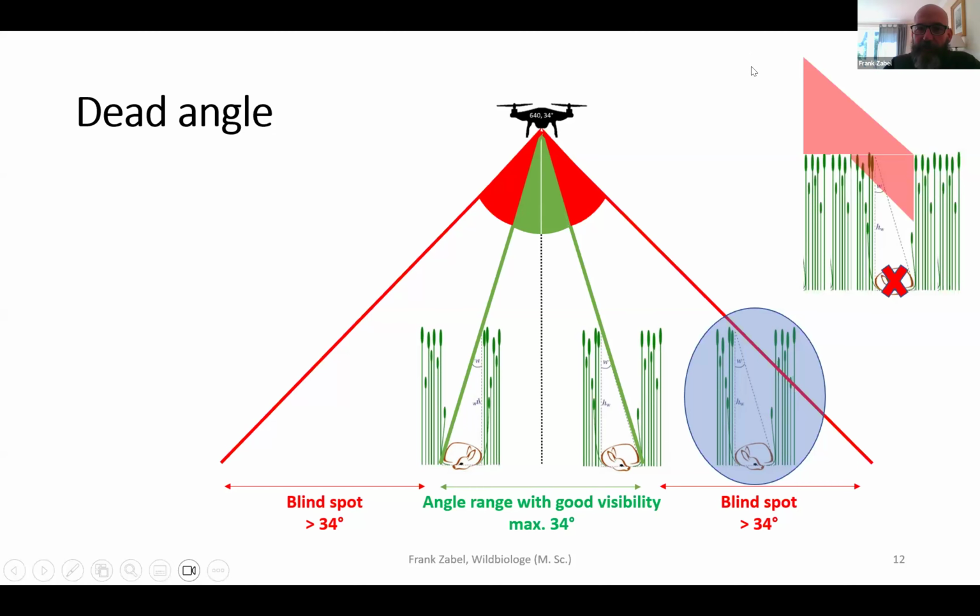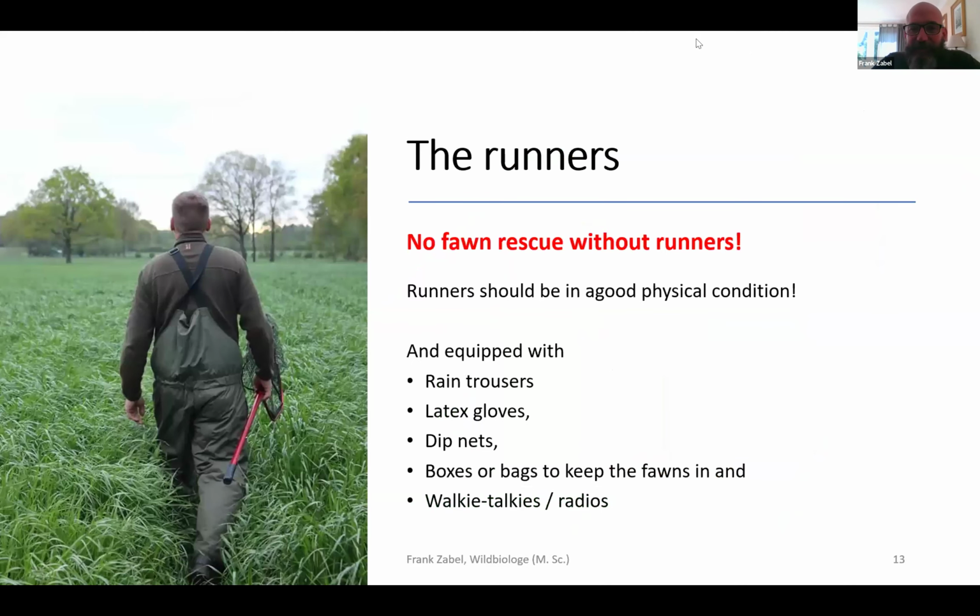But now, very quickly, it's not done with finding the animals. In certain cases, it actually is, if you have very large meadows, and in certain parts of Germany, you have extraordinarily large meadows with 50, 60, 70 and more hectares.